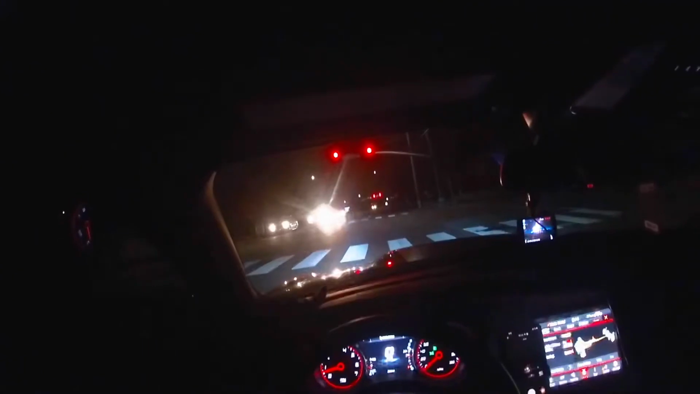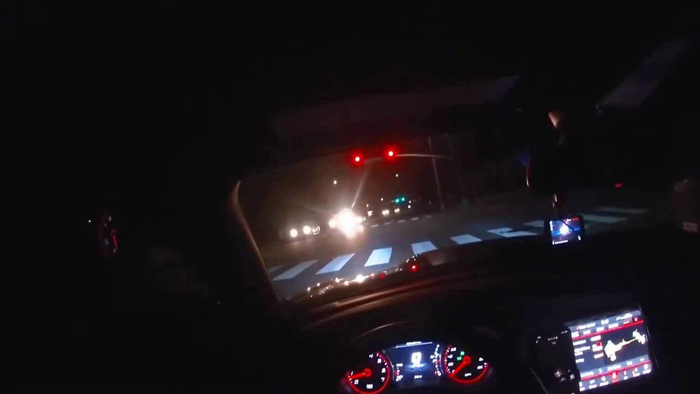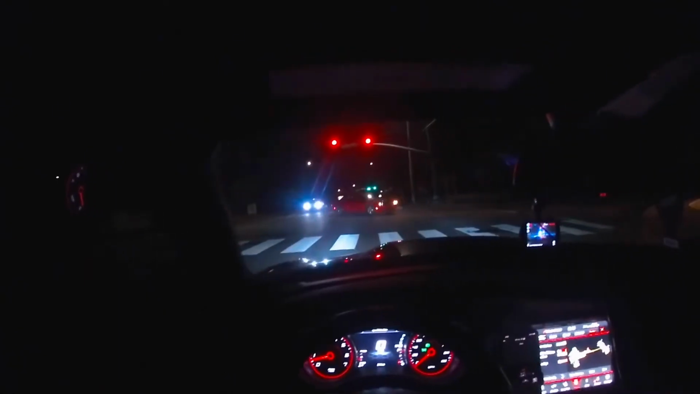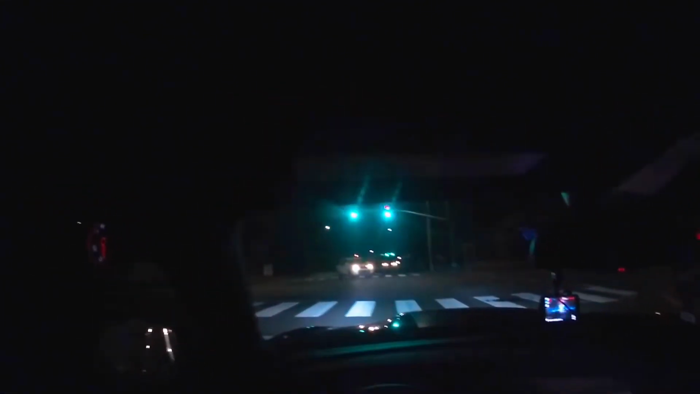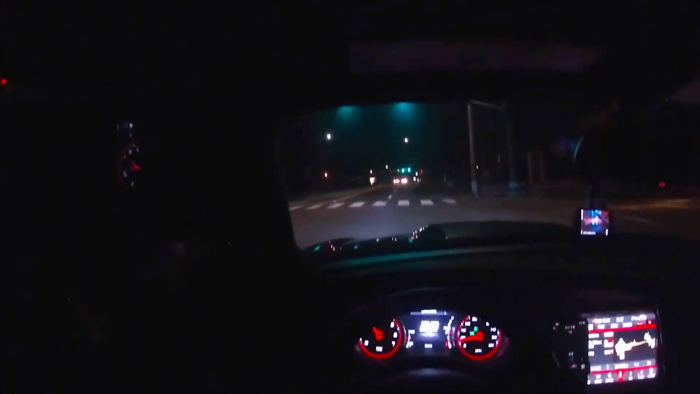Is this a Challenger right there or a Charger behind the truck? I can't see, it's too bright. Dude, you can tell by the lights, is it a Charger or a Challenger? It's coming. What is that? What is that? Damn, it's a Challenger. I literally gave you an answer. I don't know. I don't care about cars. If you know this a Charger. Okay, shut up. I'm trying to eat my burger.